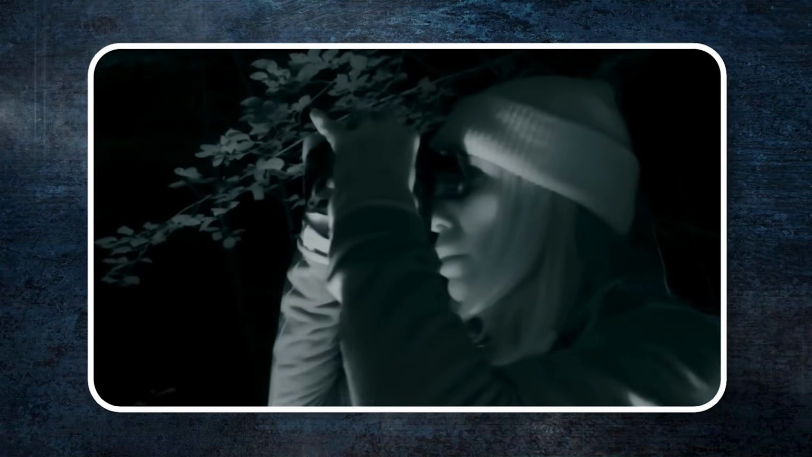Meanwhile, Mireya was watching the woods with her binoculars. She spotted a shadowy figure moving through the trees but couldn't detect any heat coming from it.